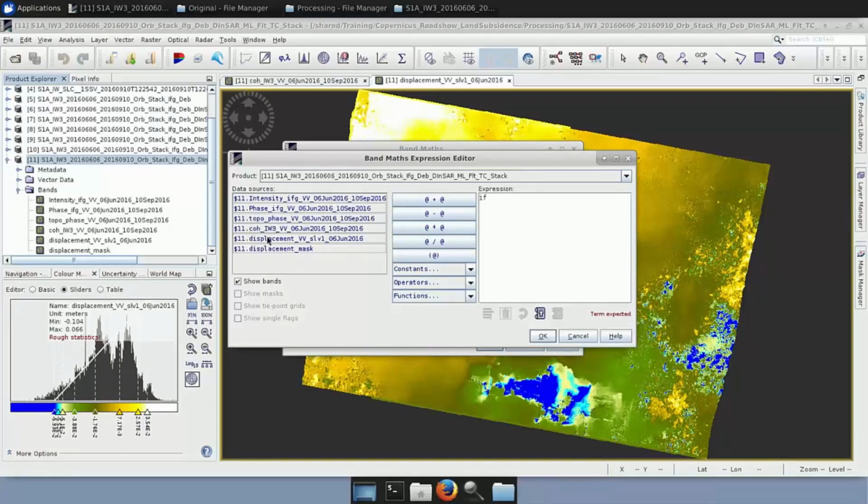If the coherence, and we select the coherence band we have here, has values which are lower or equal to 0.4, then we want no data value. Else, whatever is not like that, we want it to use the displacement, and we select the displacement, the original one. Here you can see that there is no error in our expression.